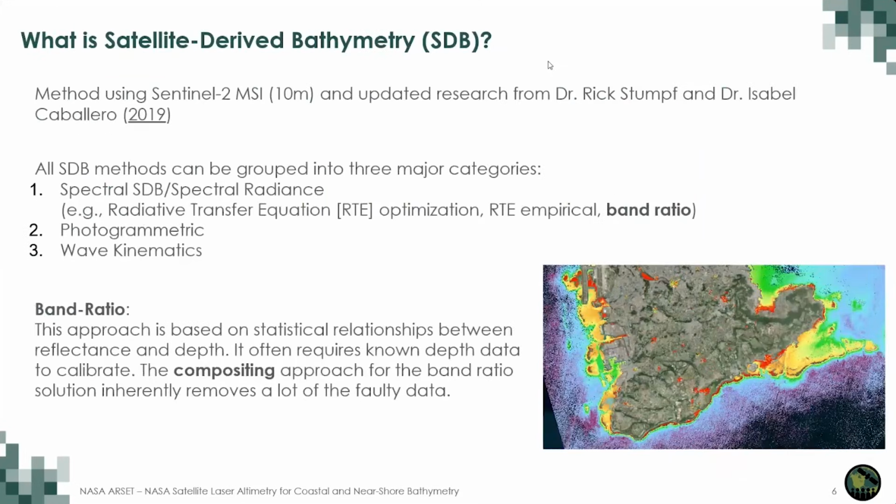But what is satellite-derived bathymetry in detail? For our purposes today, in SatBathy, we use the method of using Sentinel-2 resolution of 10 meters and updated research from Dr. Rick Stump and Dr. Isabel Caballero. And I should note that all SDB methods can be grouped into three major categories. The first one is spectral SDB, spectral radiance. For example, radiative transfer equation, or RTE optimization, RTE empirical, and band ratio. The second is photogrammetric, and the third is wave kinematics.